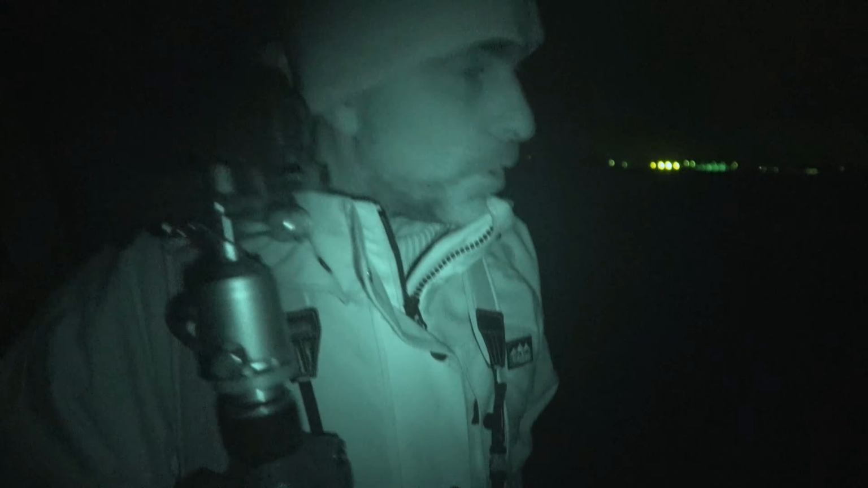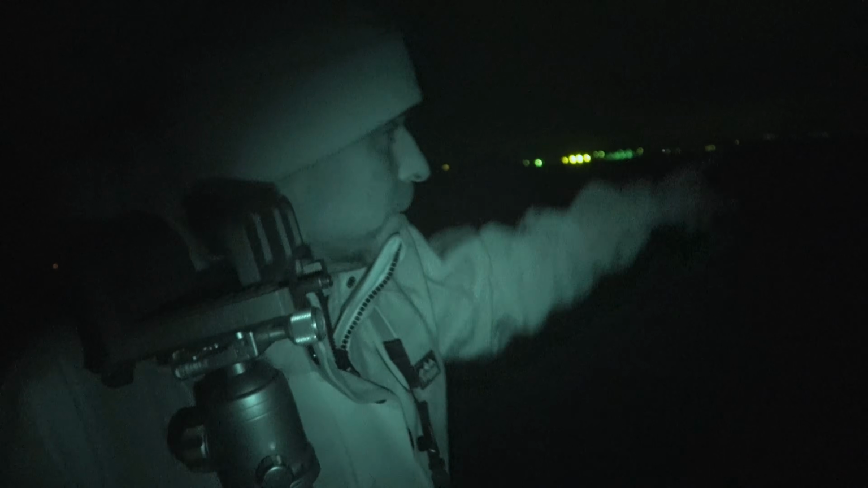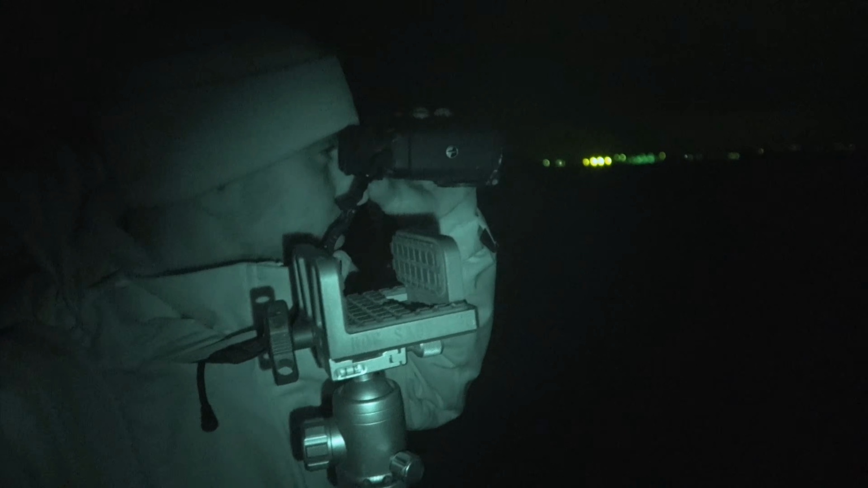Okay, so a fox has just gone into this field just here. No, tell a lie, he's coming straight towards us. I can't shoot him here because the hounds are too close, but you might be able to see him on the camera. He's just coming across this field. He's pretty close.